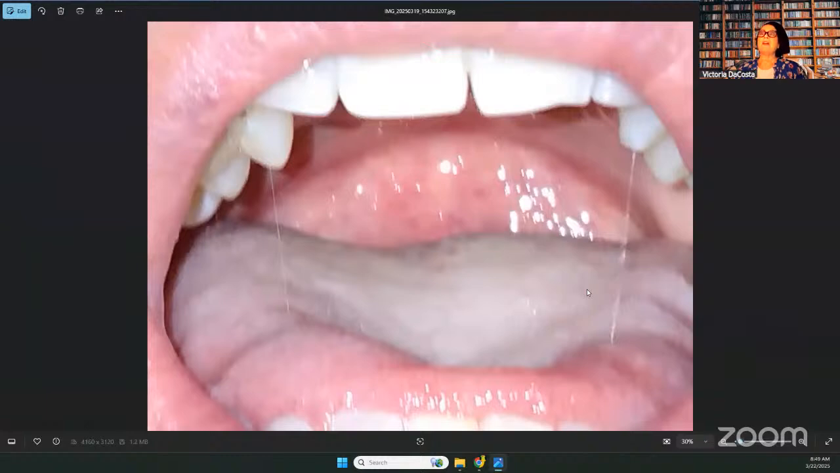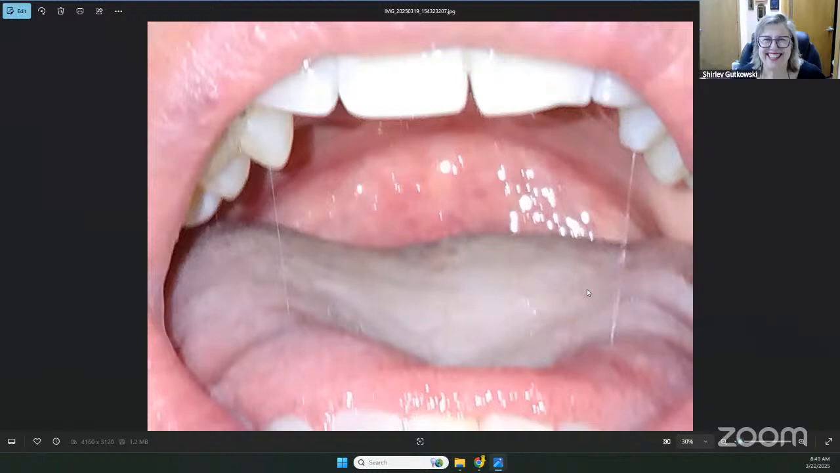They're perfectly good teeth. They were perfectly fine teeth. She didn't have enough, quote, space in her maxilla. We can still see it. There's no space for her tongue.